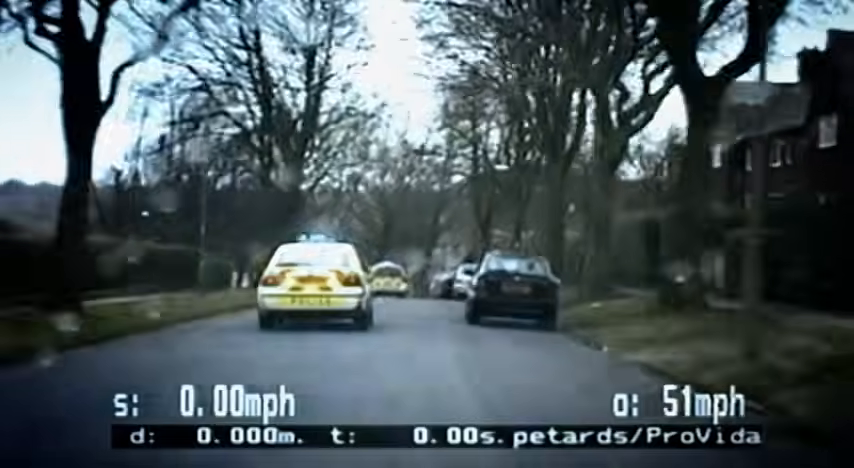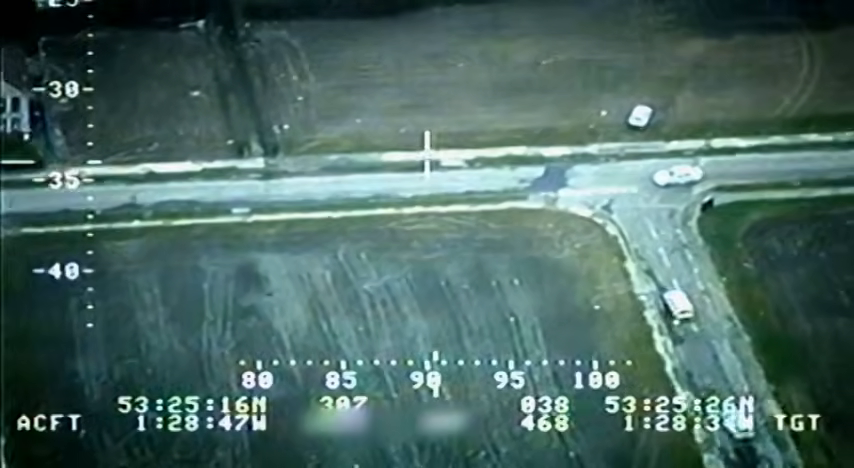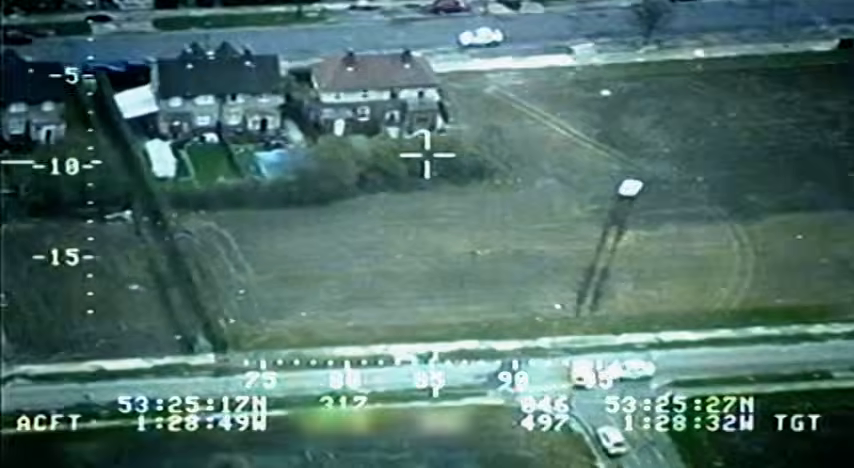And when you're in the car, down the thin roads and around the estate roads and stuff, it takes a lot of concentration, but when you see it on the video, it just looks easy. It looks just like toy cars running about.